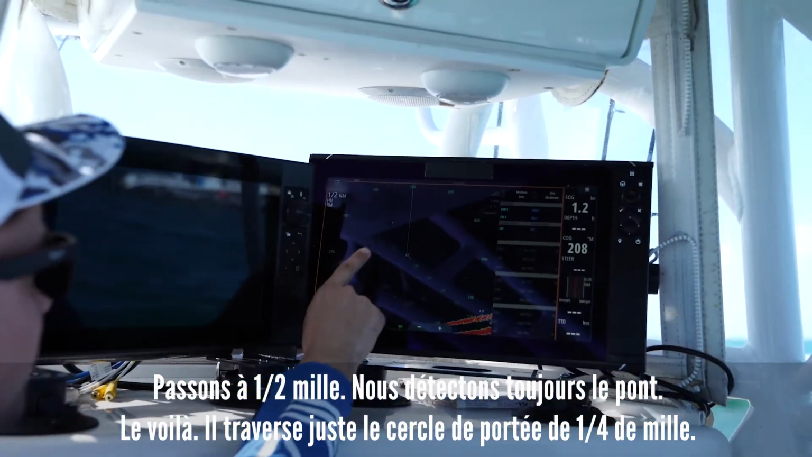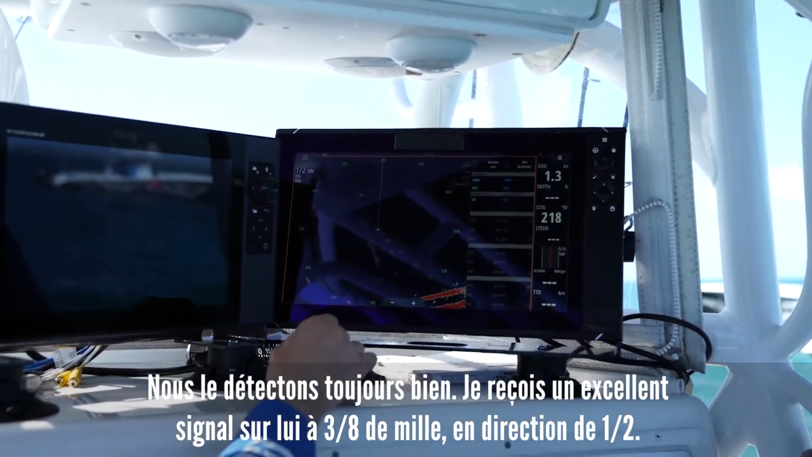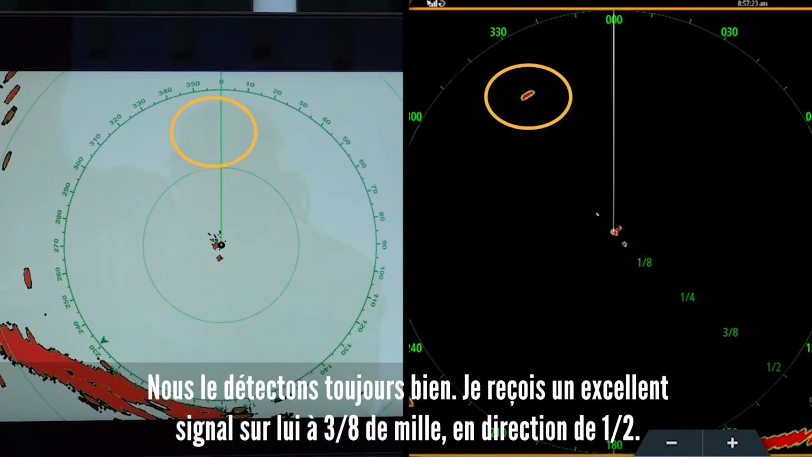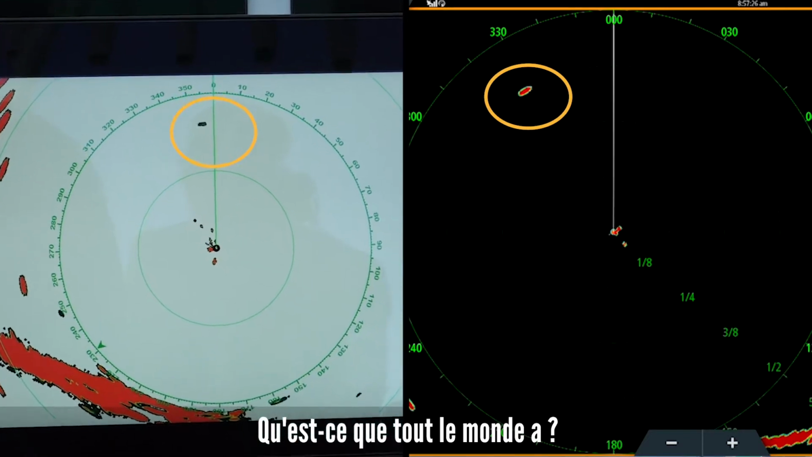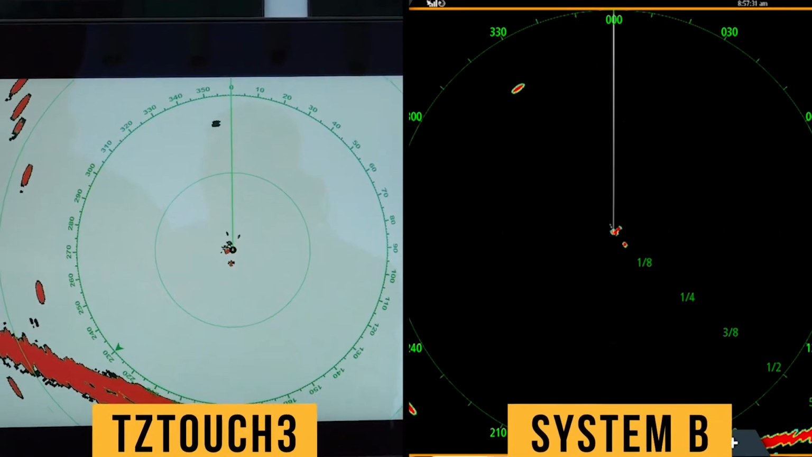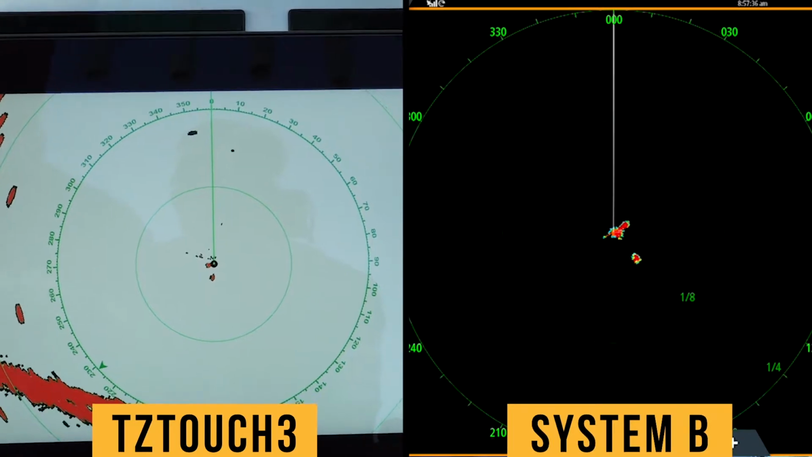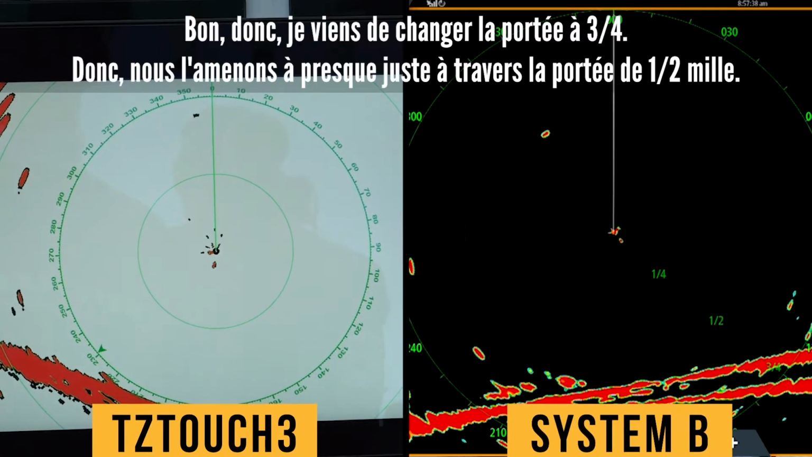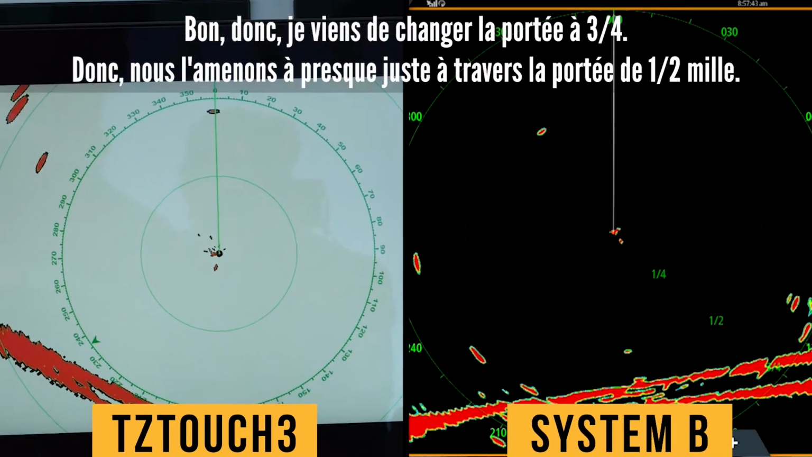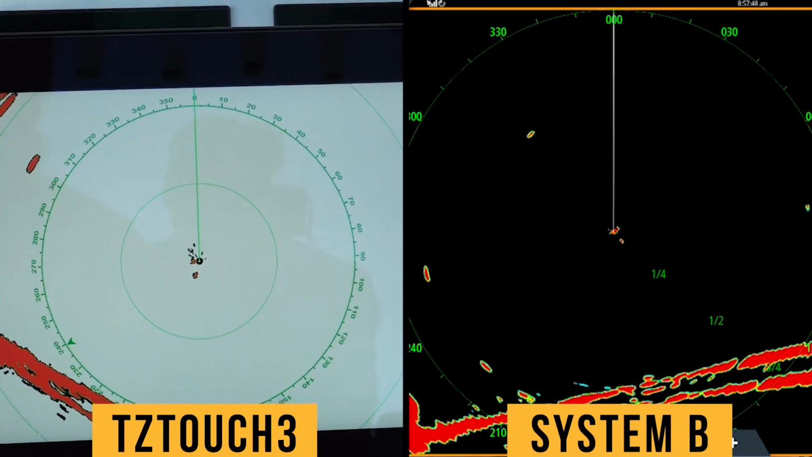There he is. He's just crossing the quarter mile ring. We're still picking him up real nice and strong. I'm getting a great signal on him at 3/8 of a mile, heading out to half. What does everybody else have? Okay, so I just changed range out to 3/4. So we're getting him almost across the half mile range. We're going to get him out to hopefully 3/4 and keep going.